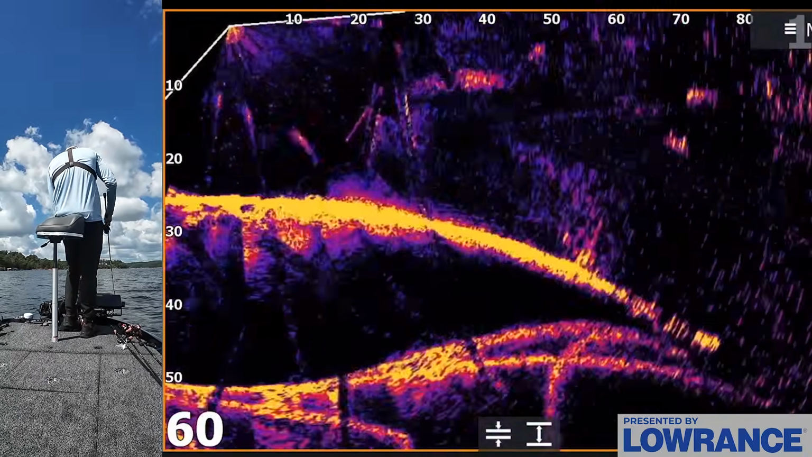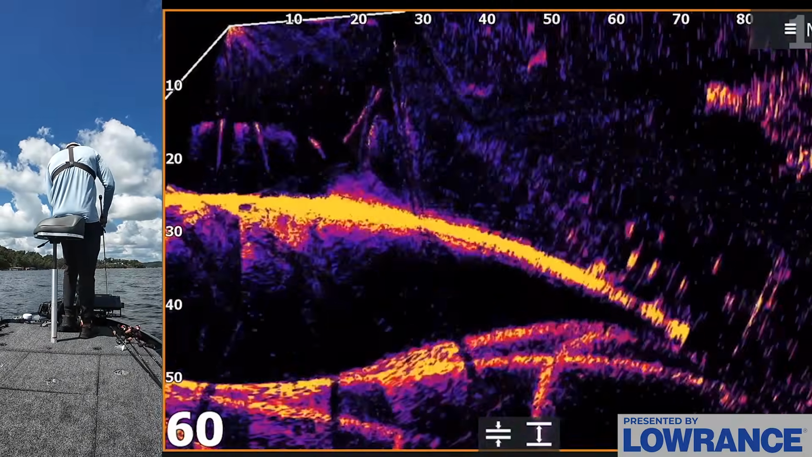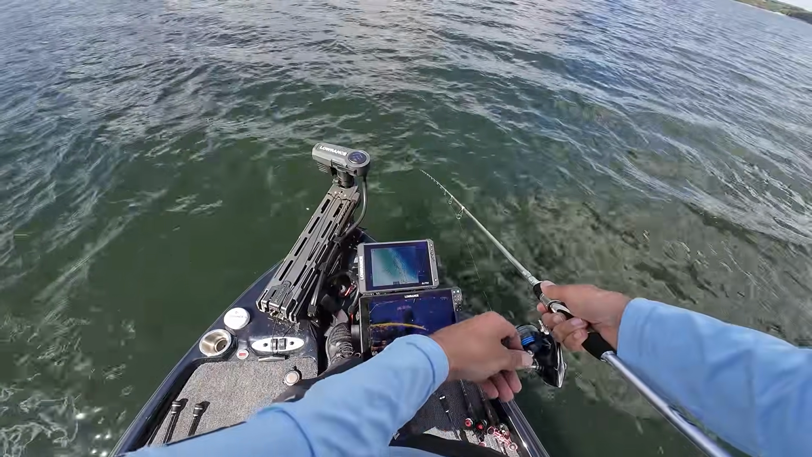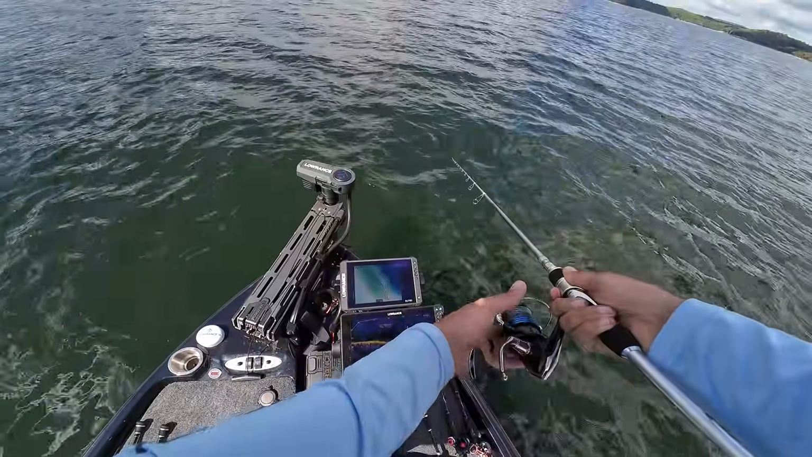Here comes a couple right here. Come on, one of you come get it. I'm gonna shake that hover rig. Oh, he hit it. Come on, fish. One of you come get it. I was shaking that thing. The way I work this bait is you shake that rod and you point it down and you shake it, and that was what a lot of times will get them to trigger on it. Oh, he hit it again.